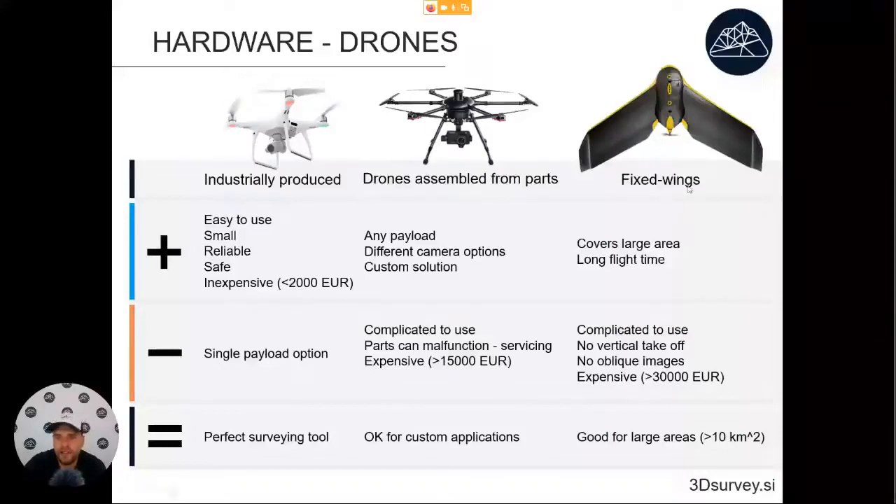And the last section is fixed wings. These are a little bit different. Usually they are half industrially produced or half made from parts.